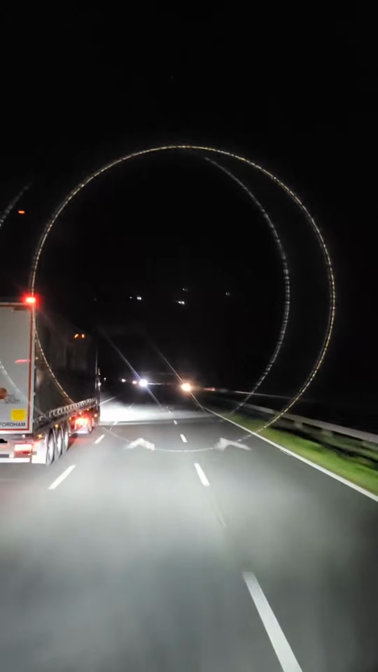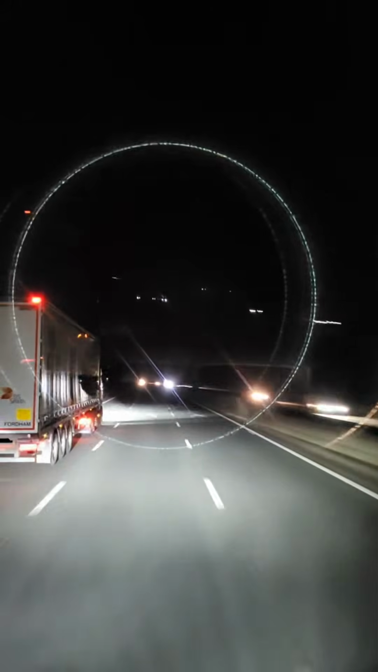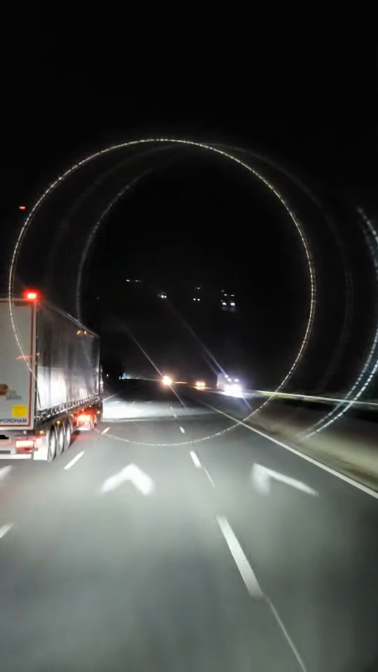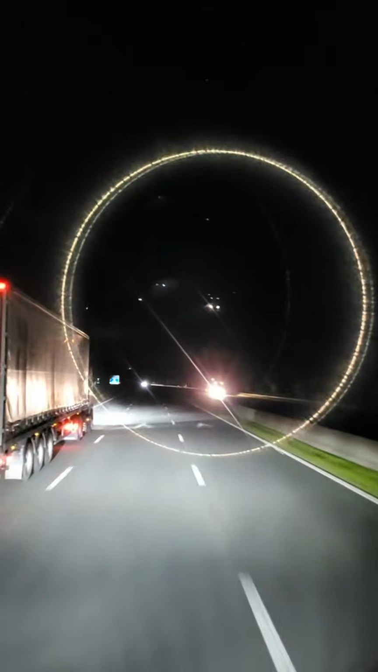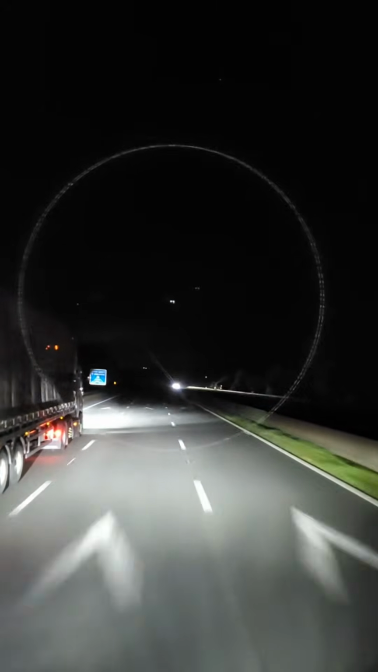He's not going slow enough and I'm not going fast enough to get past him. Oh, he probably heard me. He's slowing down for me to get past him a bit.